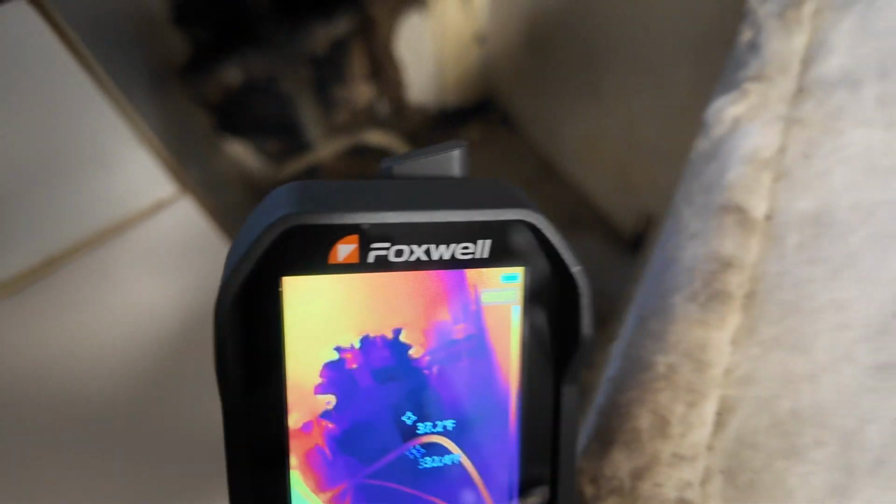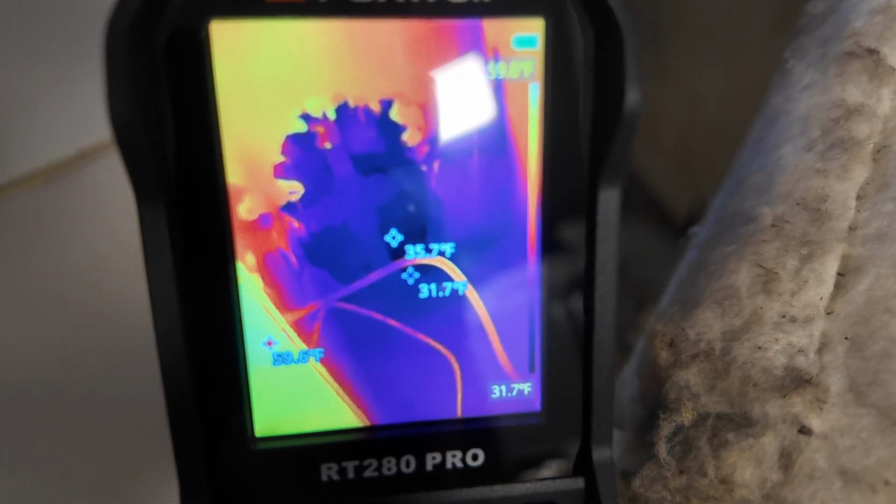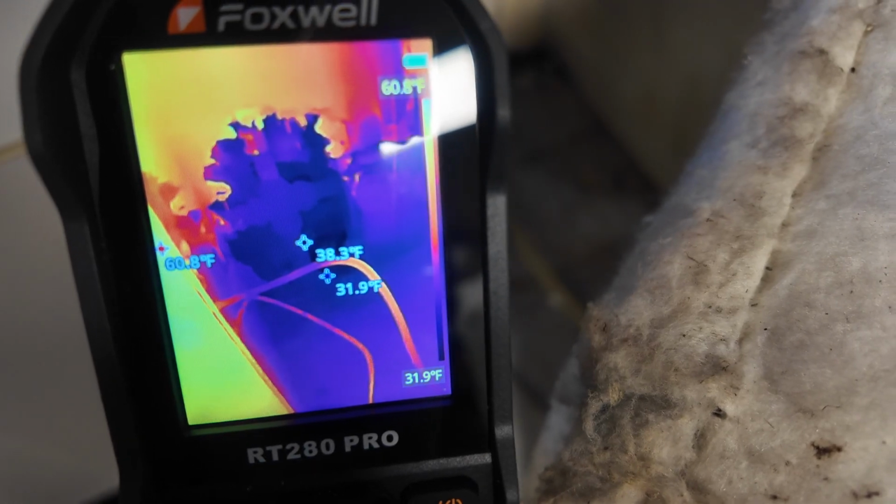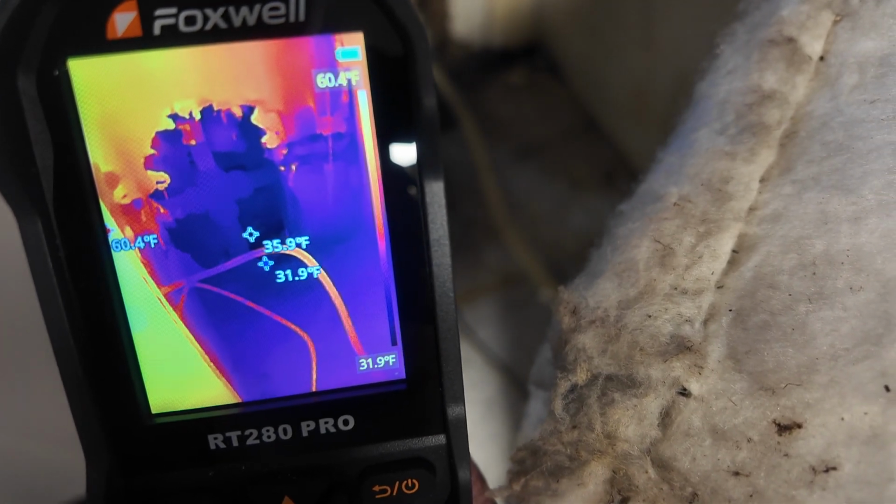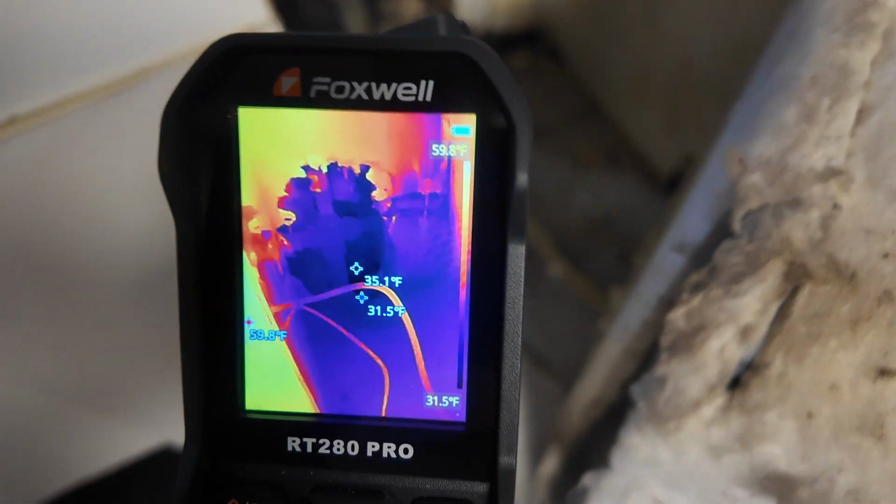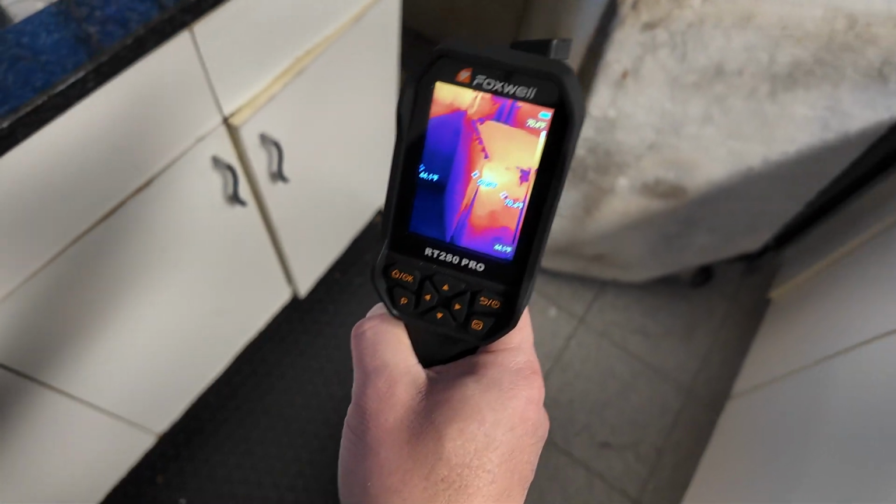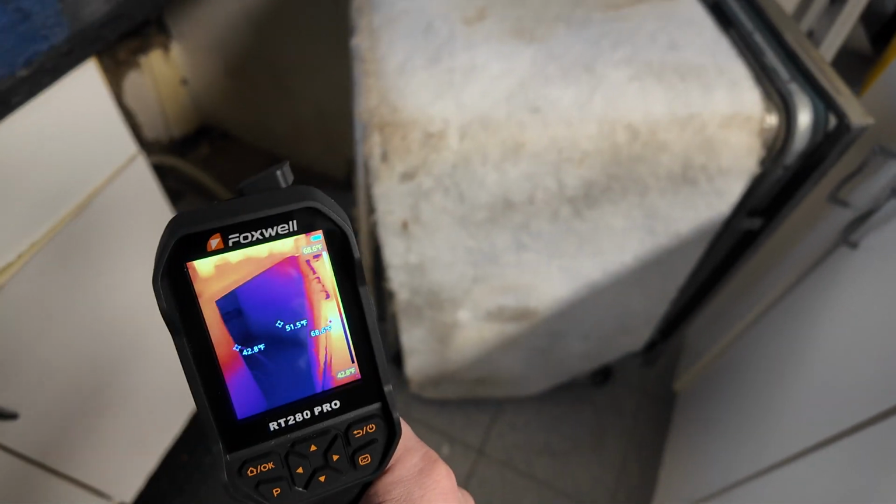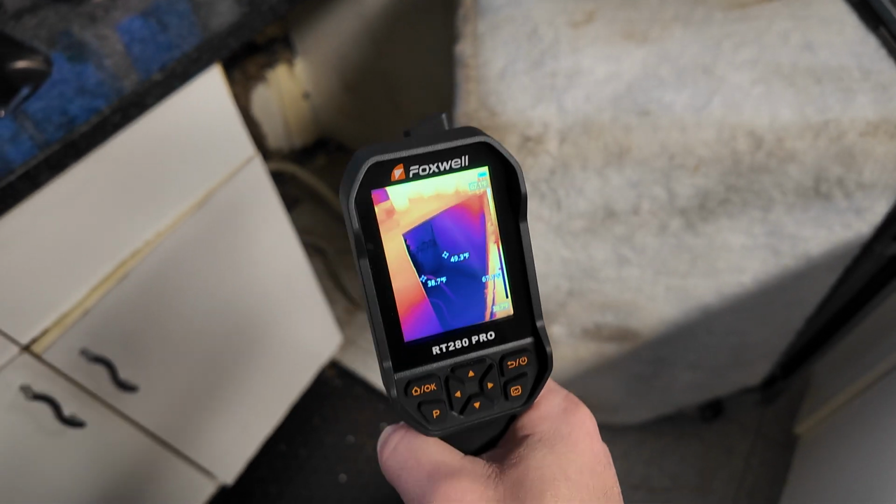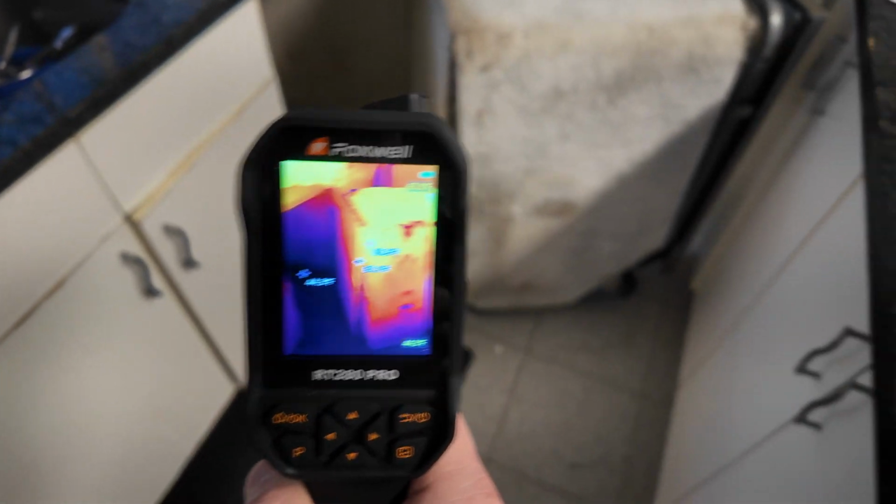So we're going to look at the hole there. You know, there's the hole, and then there's the image of the hole. And it's telling us it's 38 degrees, 32. So no wonder the water line froze and failed underneath the dishwasher. So I got it repaired. I'm gonna slide this back in, but I'm gonna put some insulation back there first to warm that up a little bit, prevent it, which probably should have been done before.